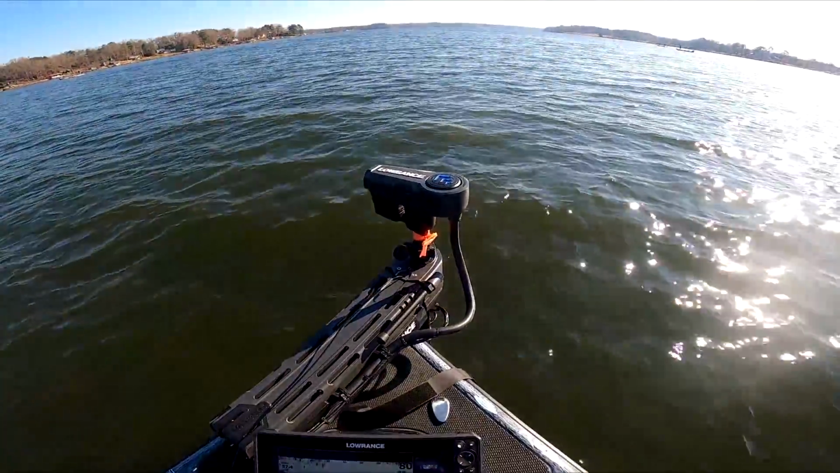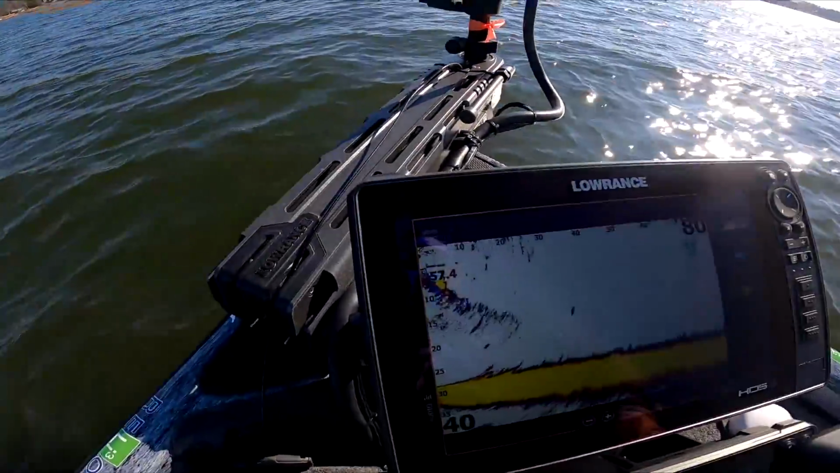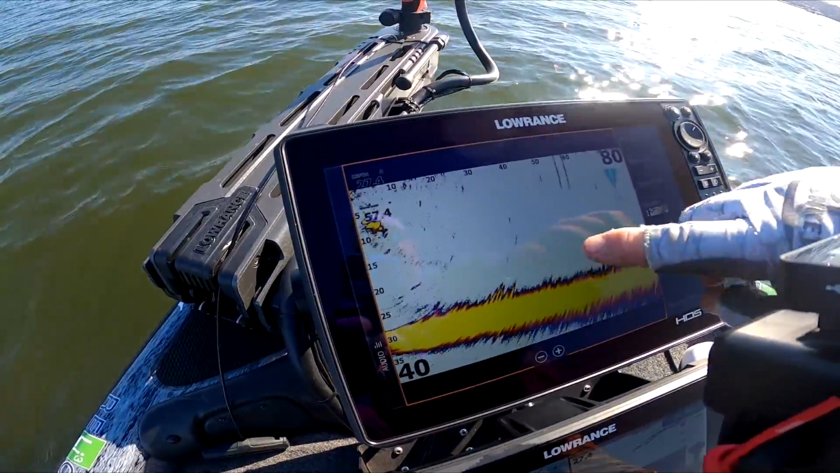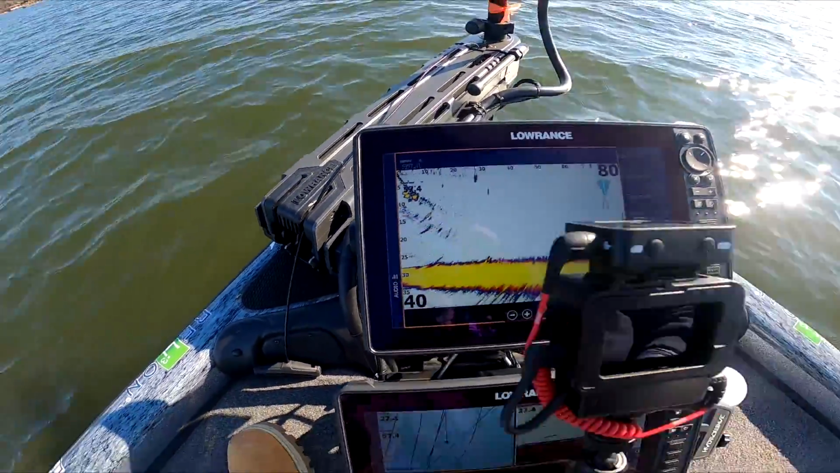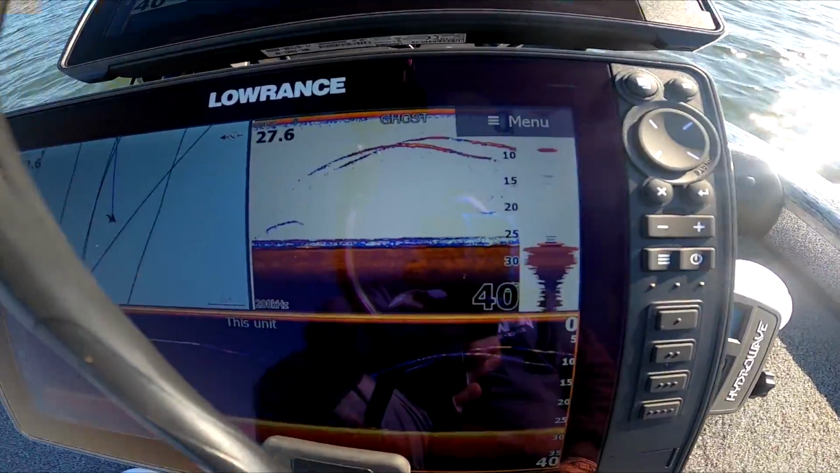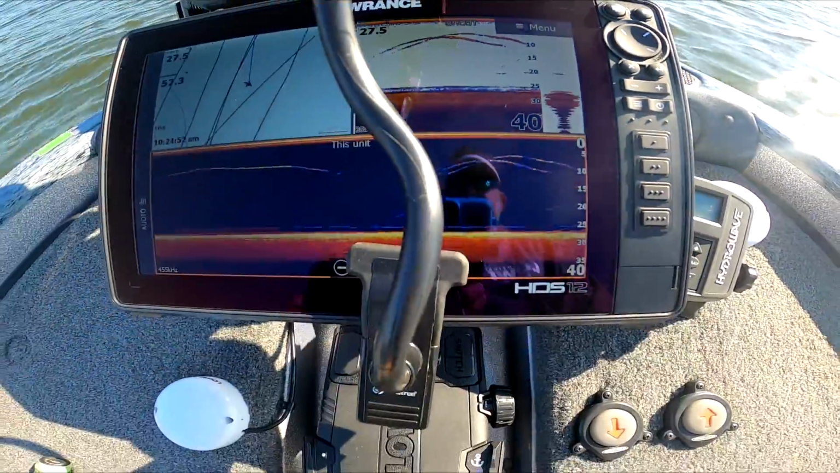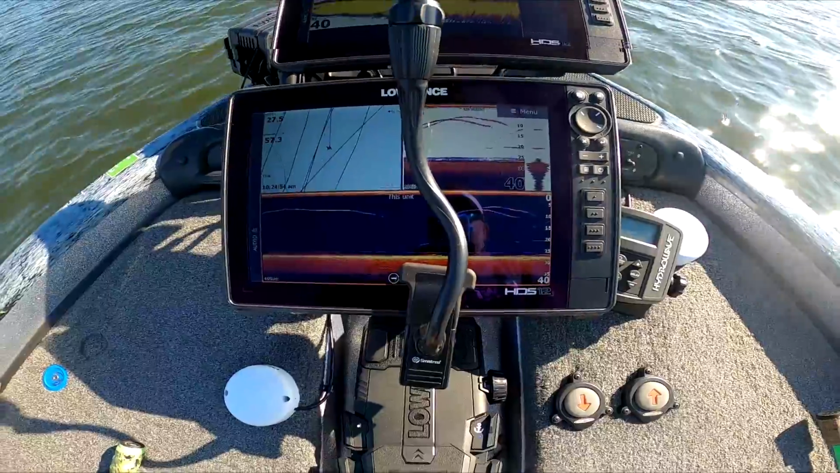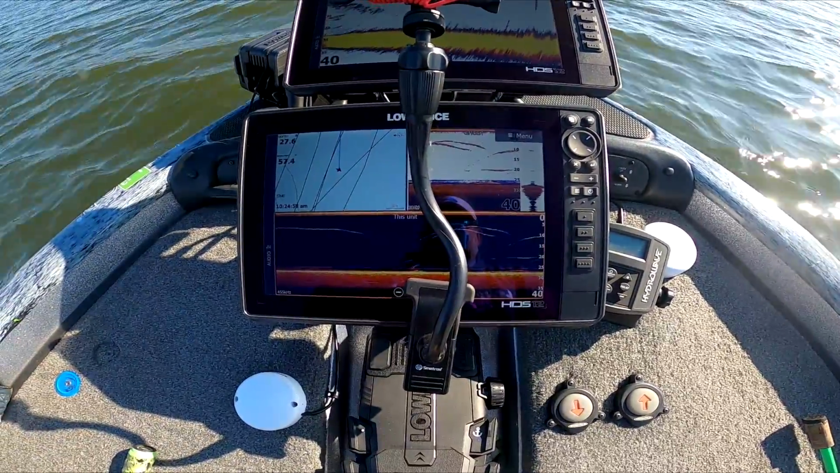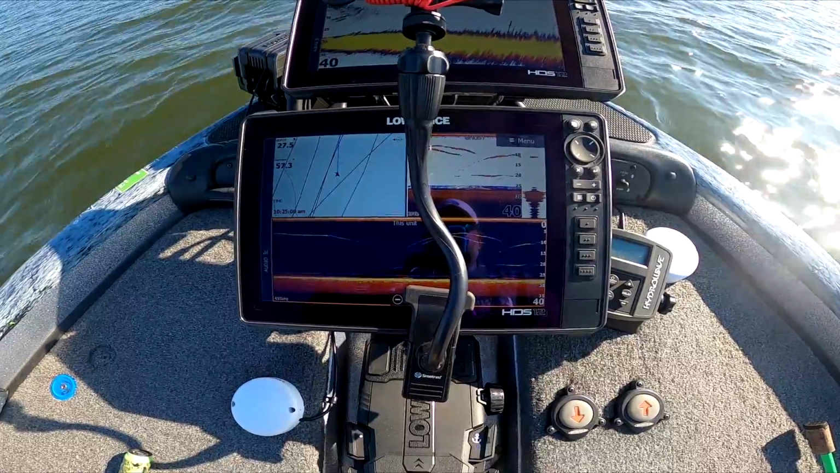As you can see on the trolling motor, we're pointing at about 11 o'clock. So I've got a bunch of fish right out here in front of us. This is the 2D pretty much with the Ghost. Got a couple fish right there below us, and that's the down imaging. The nose cone transducer in the Ghost is really good, really good.